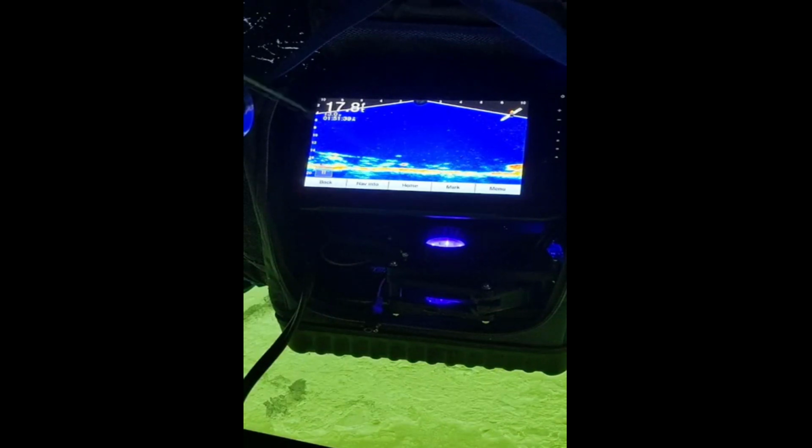So whatever this is, it's probably not a crappie. It's probably something else that the crappies don't like, and it's just sitting there. Yeah, so I need to throw something down, a rock down there. Get him out of here.